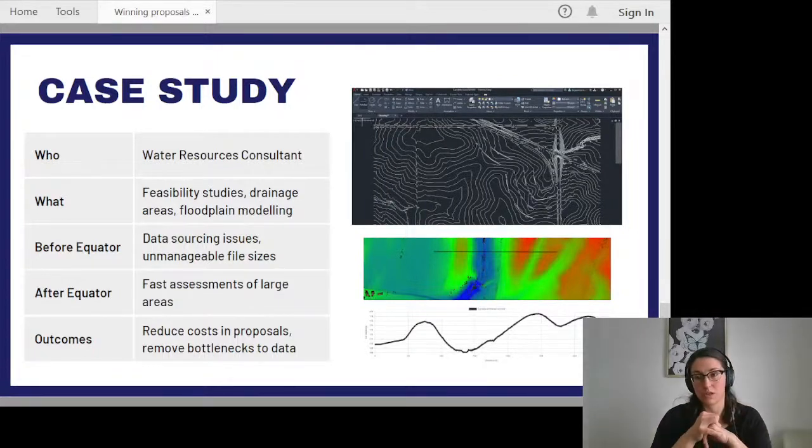And of course, the huge file sizes, especially when looking at something like water resources. The huge file sizes are a big barrier, and they can cause a lot of issues if you're working in CAD or GIS. The sheer file sizes here are fairly prohibitive to doing your best work. So in this case, publicly available LiDAR data, as well as a couple of other open data bits and pieces in Ontario, were able to make this particular consultant's work a lot easier.